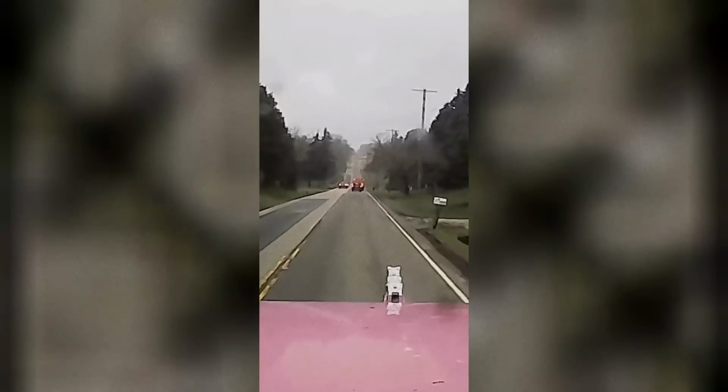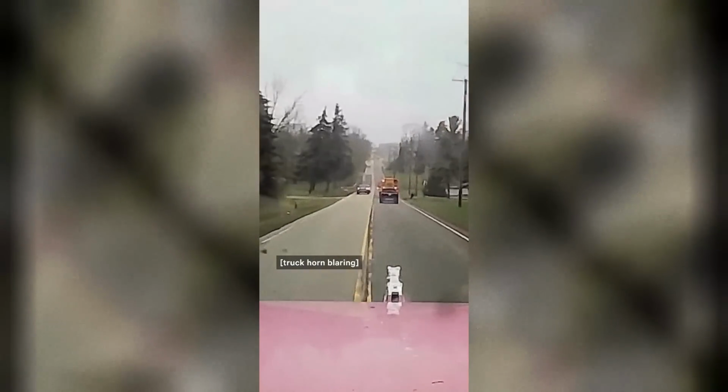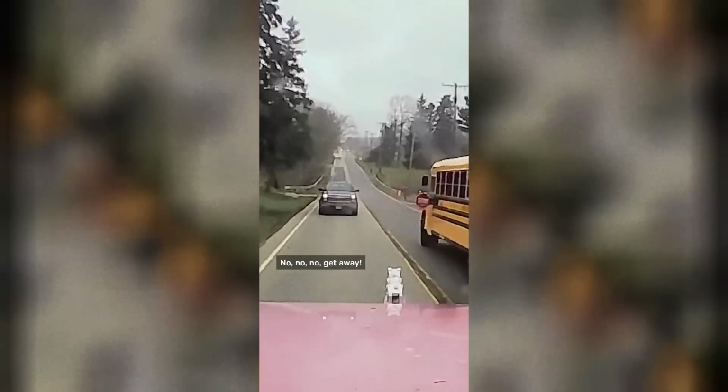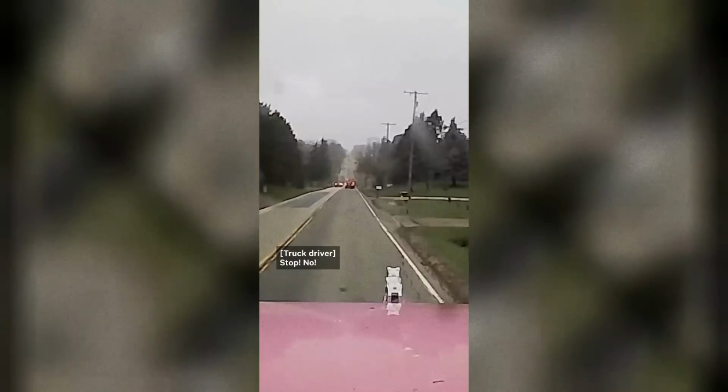Okay, so this clip actually gave me goosebumps. A truck driver has realized that he has lost his brakes, and at the most inopportune time, as a school bus is waiting to let kids off the bus. You can hear the sheer panic in his voice. Listen to this. Stop! No!